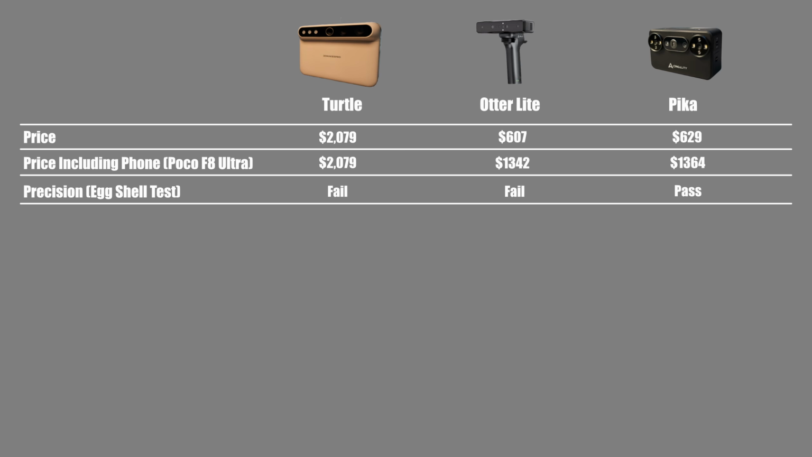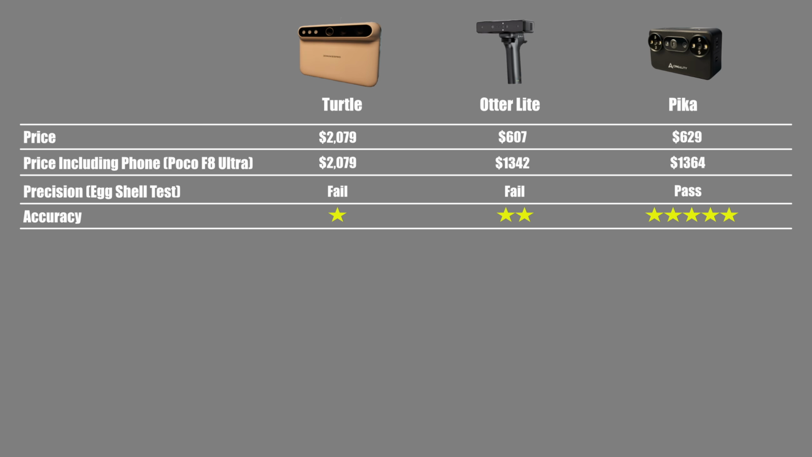Moving on to precision, the Turtle failed the eggshell test while both the Moose and Seal passed. When precision is low, aligning multiple scans becomes problematic. And when precision is low, accuracy suffers as well. On a 100mm gauge block, it produced over 1mm of error, far too high for reverse engineering or 3D printing. Autolight maintains about 0.15mm error, which is still excessive. Pika's laser mode achieves under 50 micron, making it far more precise.